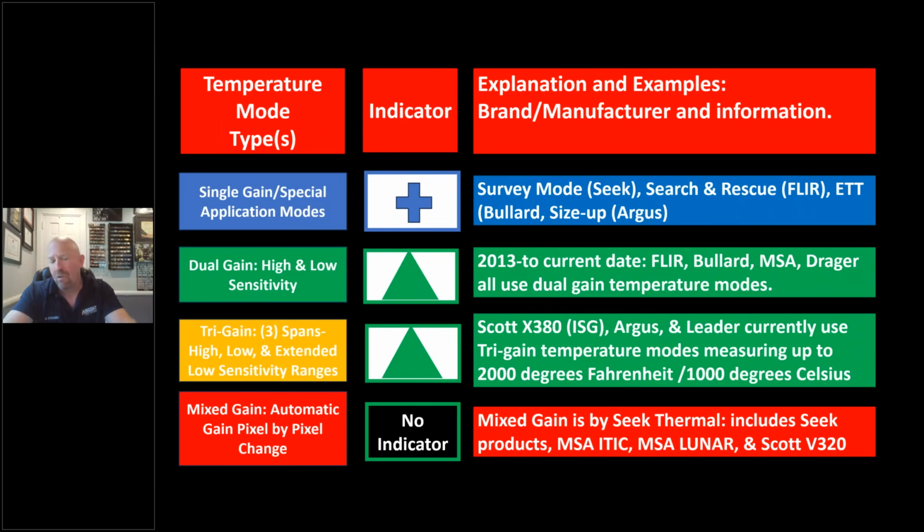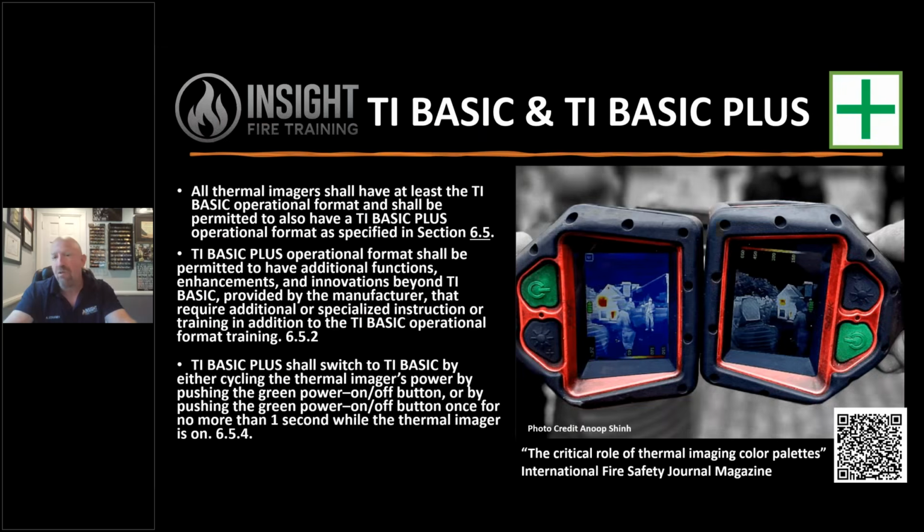Seek Thermal is the only one that uses something called mixed gain mode, where each pixel operates independently between high and low gain, giving you a balanced image. So within that, they have the special application known as survey mode.